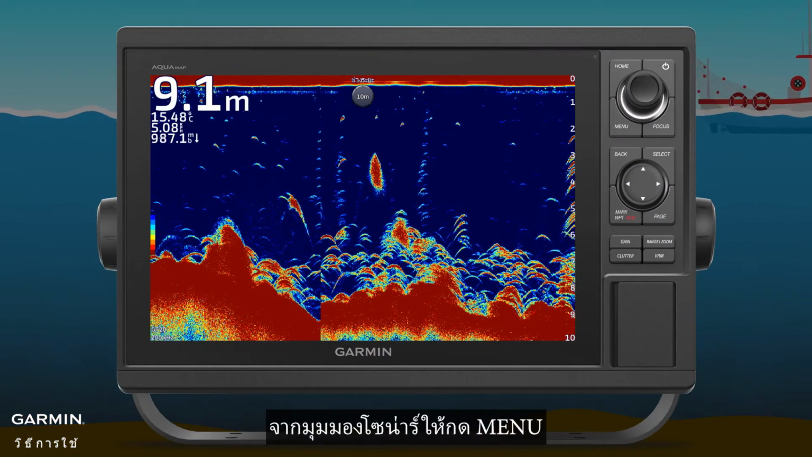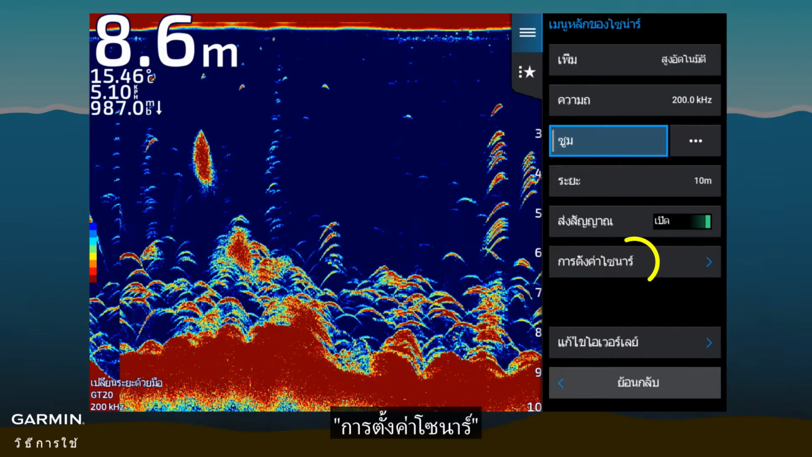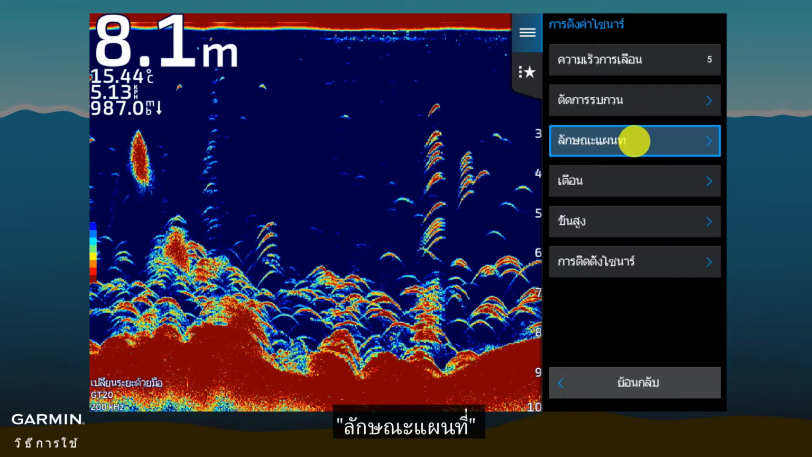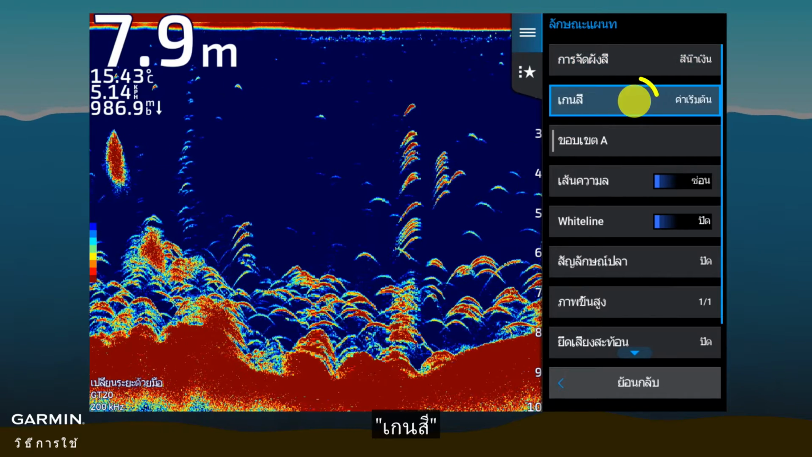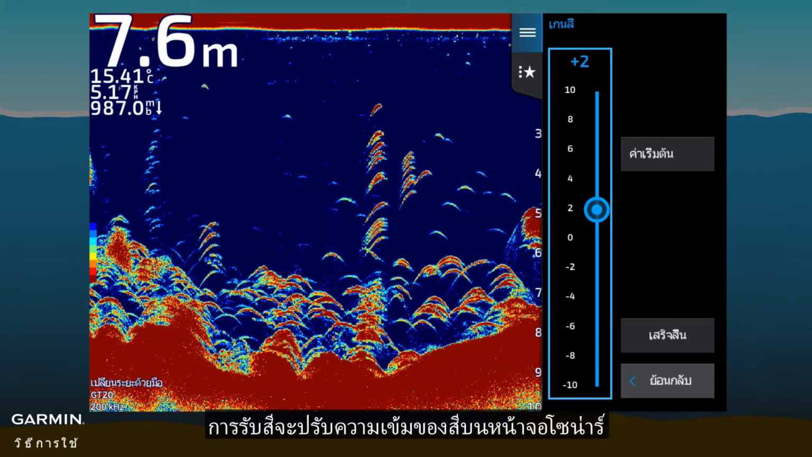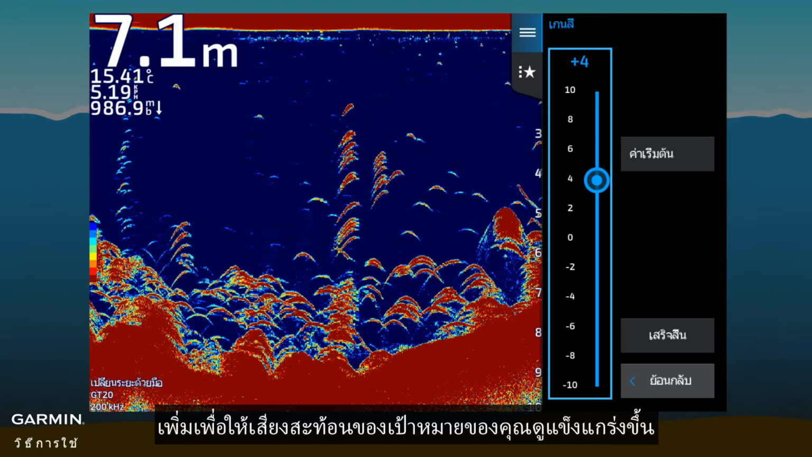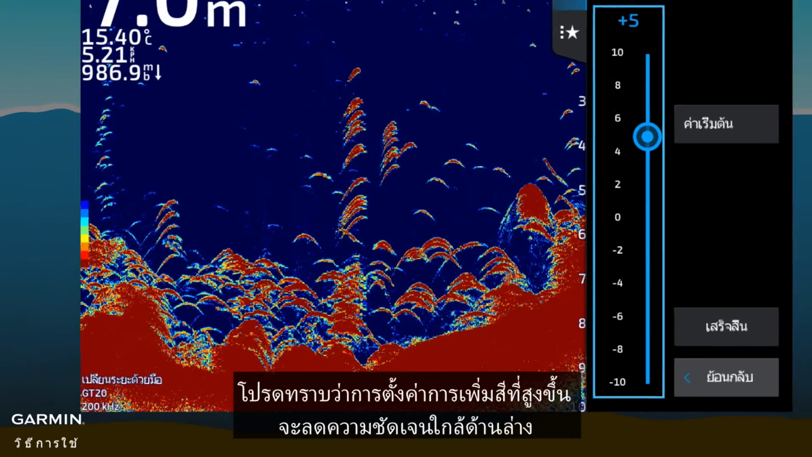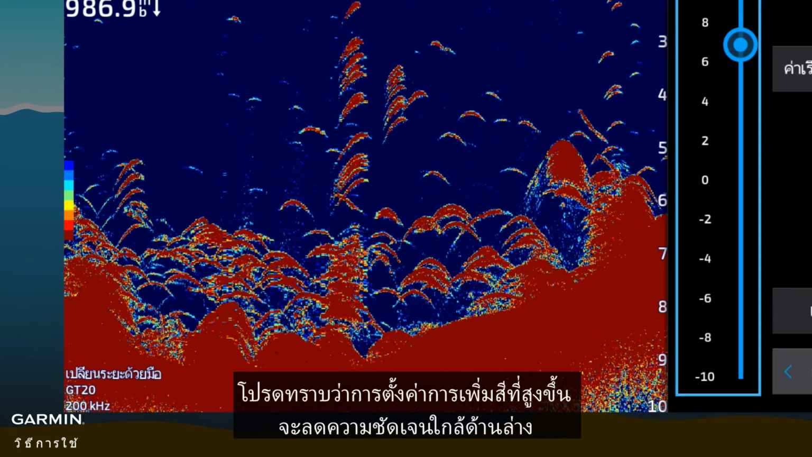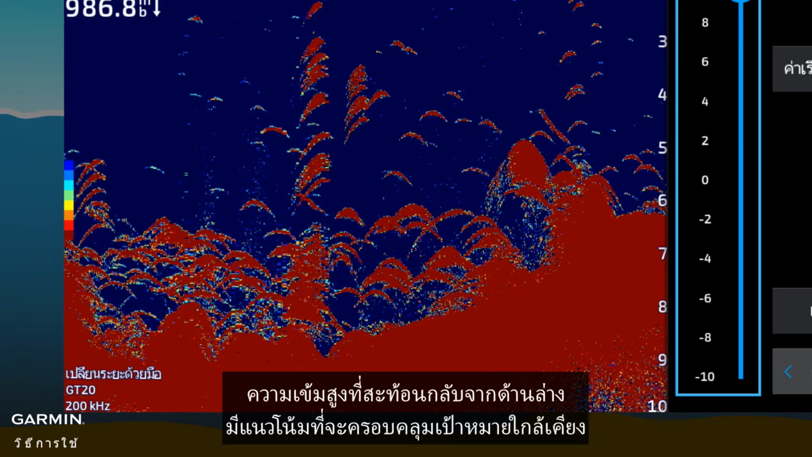From Sonar View, press Menu. Sonar Setup. Appearance. Color gain. Color gain adjusts the intensity of colors on the sonar screen. Increase it to make your target's echoes look stronger. Be aware that a higher color gain setting will decrease the clarity near the bottom. The high-intensity returning echoes from the bottom are likely to cover the targets nearby.